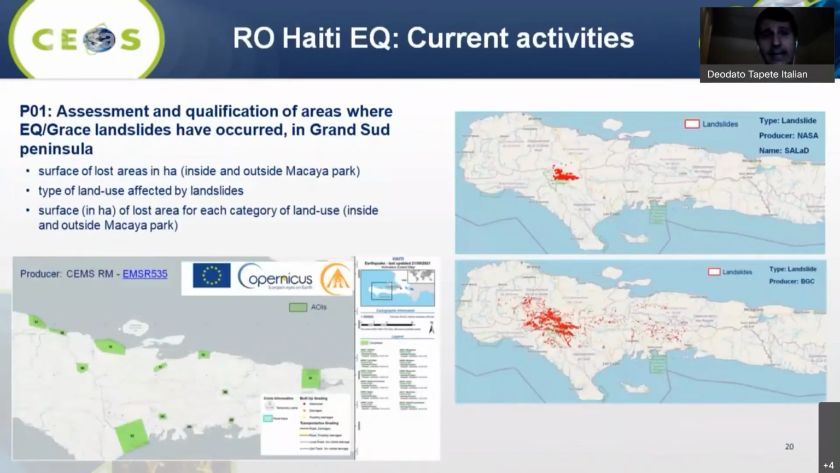With regard to Haiti, the current demo after the earthquake that occurred in August, the current SAR activities, and more widely the activities using satellite data, concern the first phase of the PDNA, so the assessment and qualification of the areas where landslides have occurred.